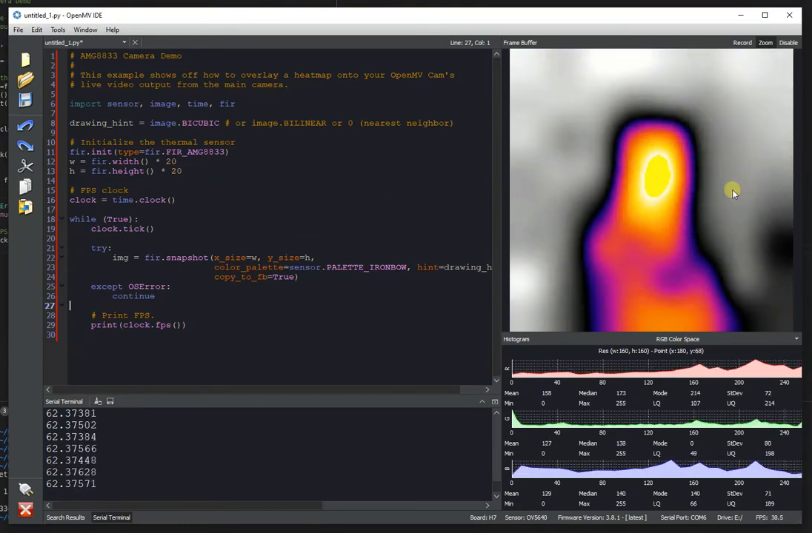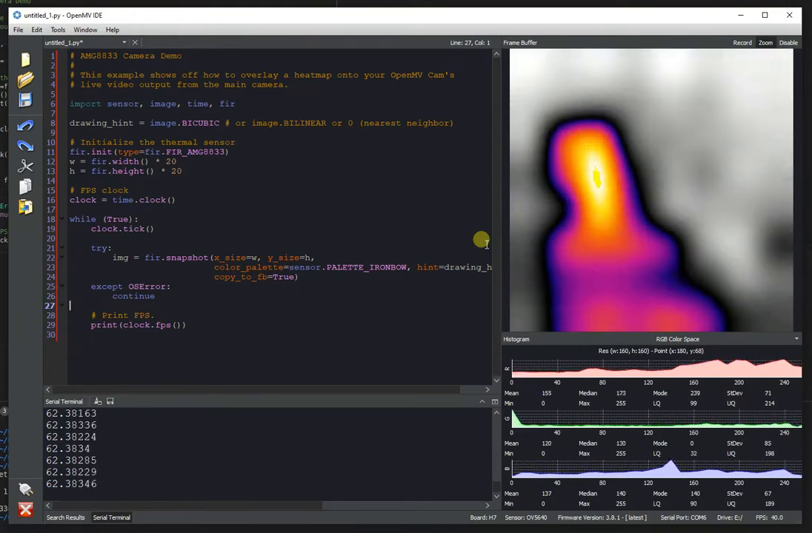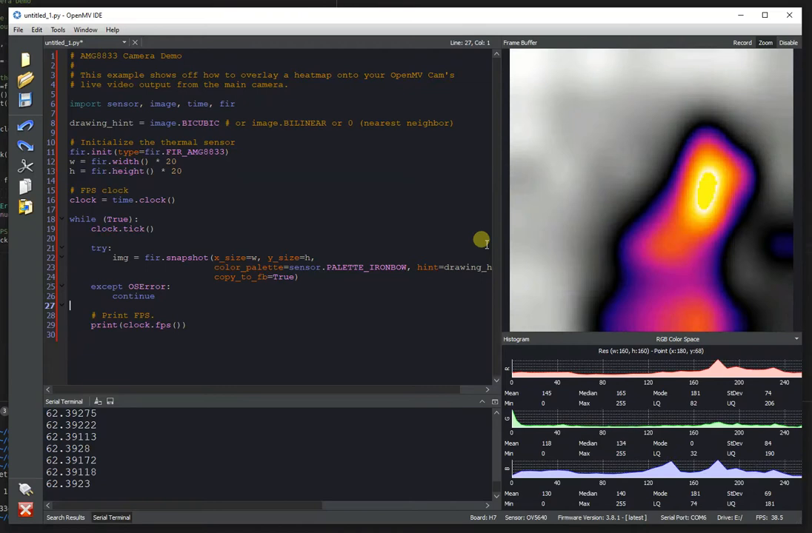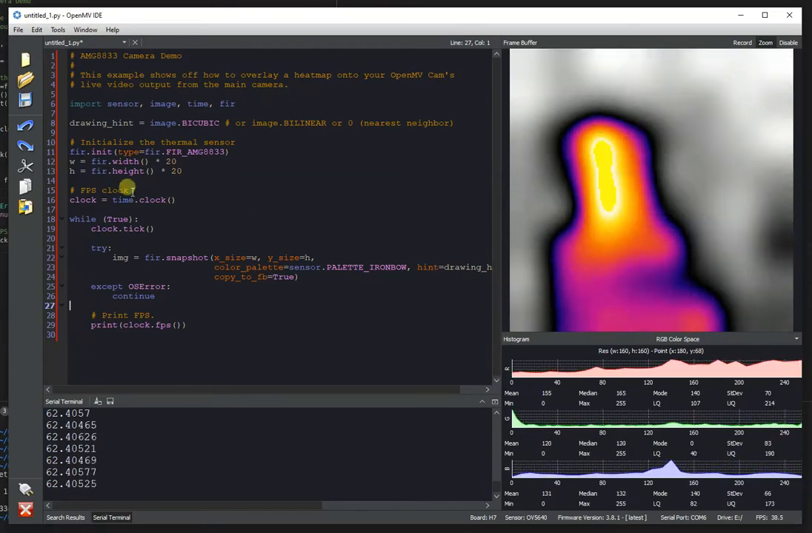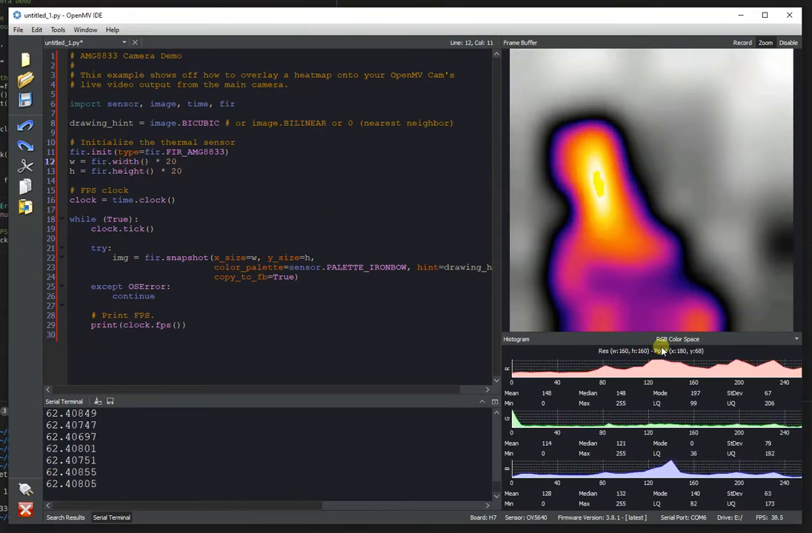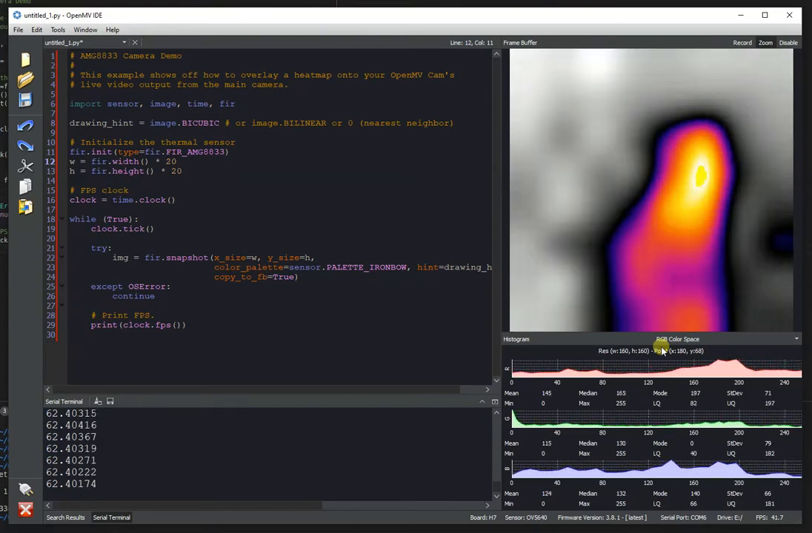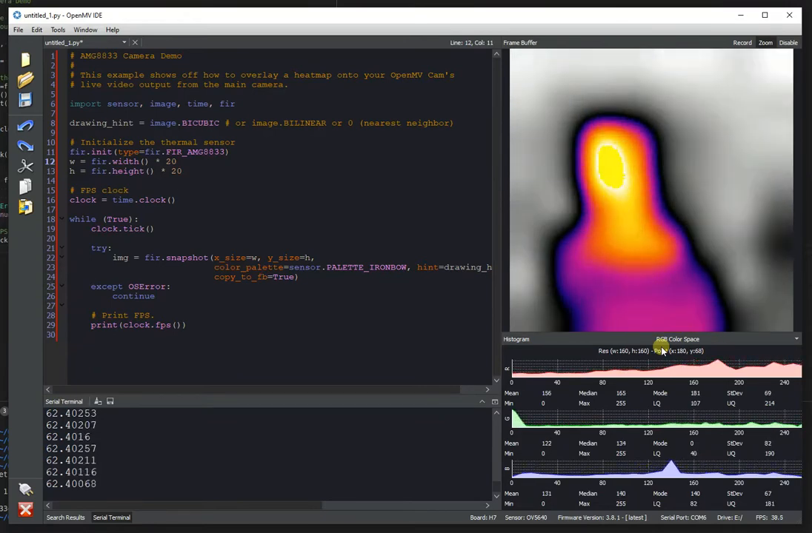So over on the right here, this is the output of the AMG8833. And so we have bicubic scaling that's being used on the output of the image sensor. We've scaled up the output of the image sensor from 8x8 pixels to 160 by 160. And this gives us plenty of range for the bicubic scaling algorithm to do a magical job of making it look like the sensor is producing a high-res image.